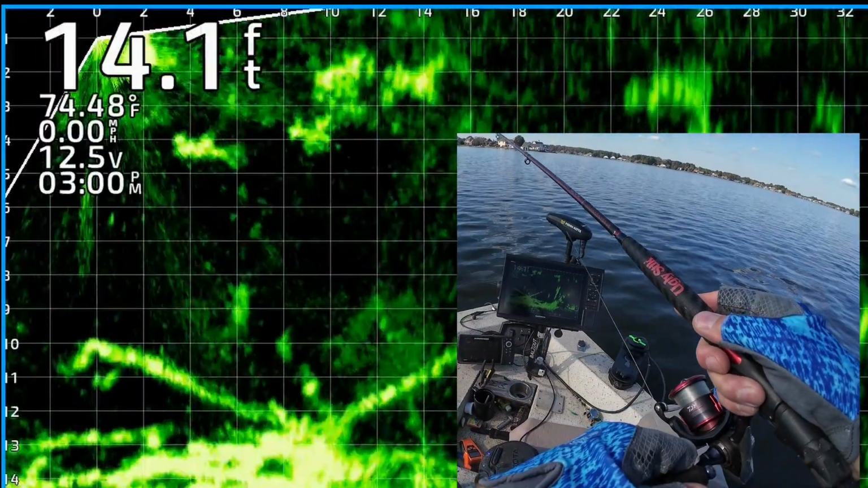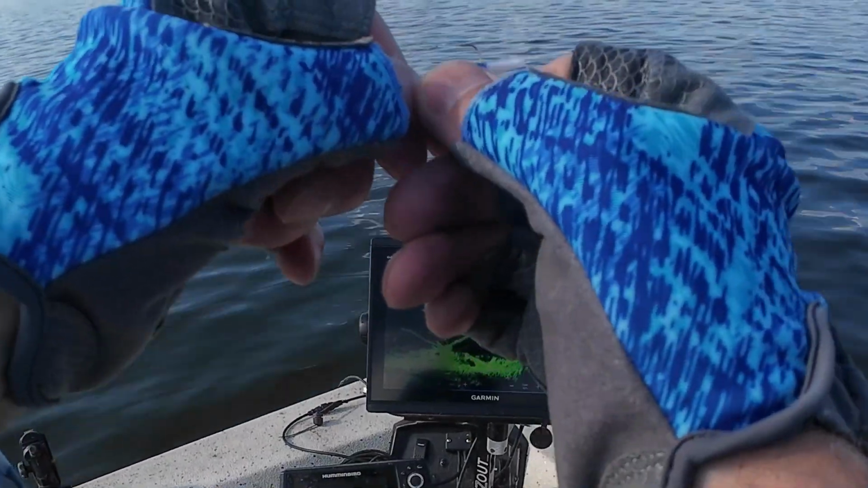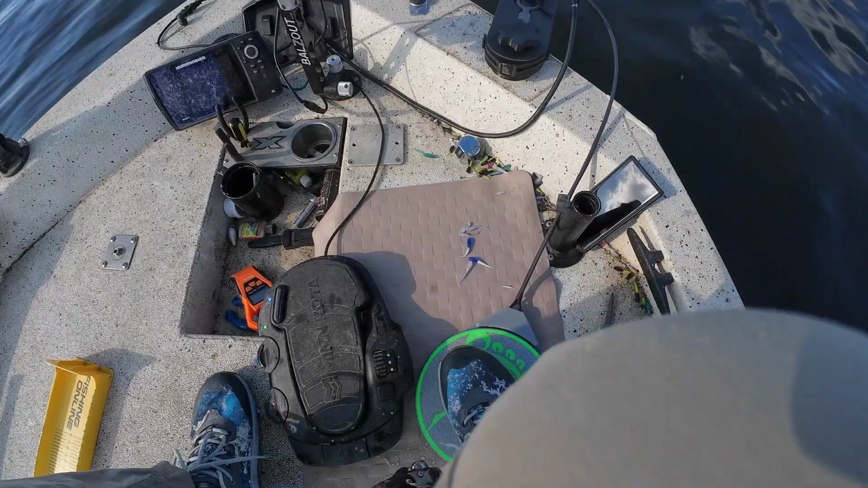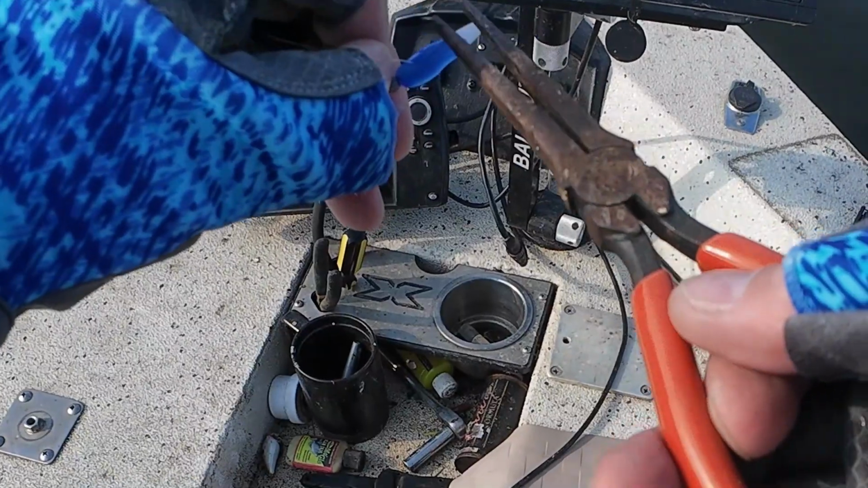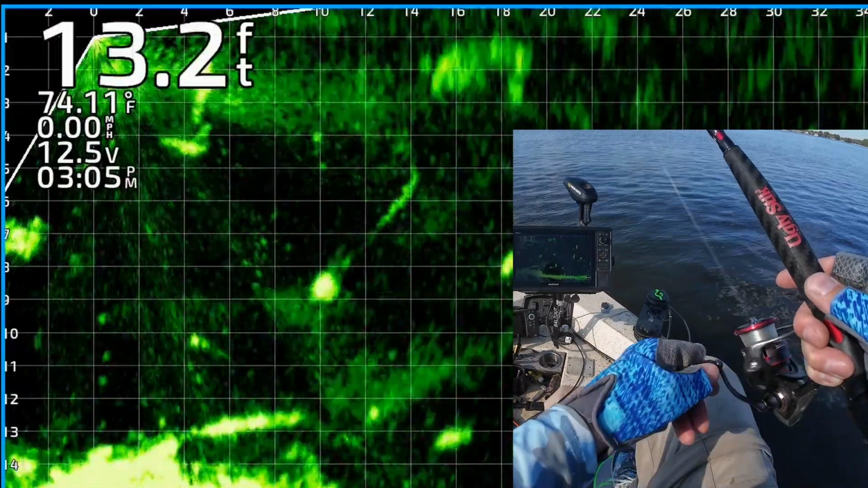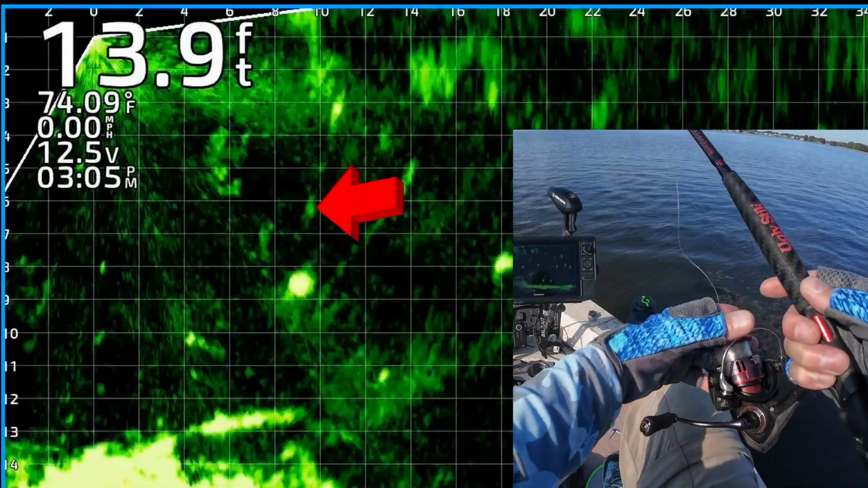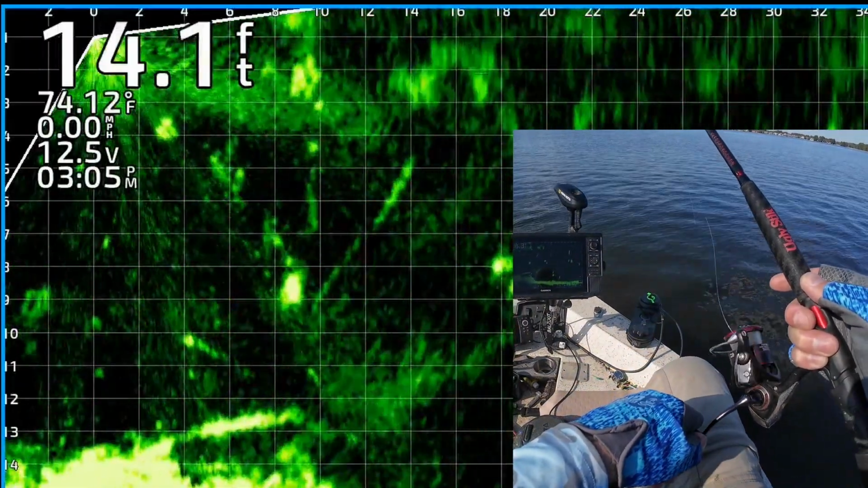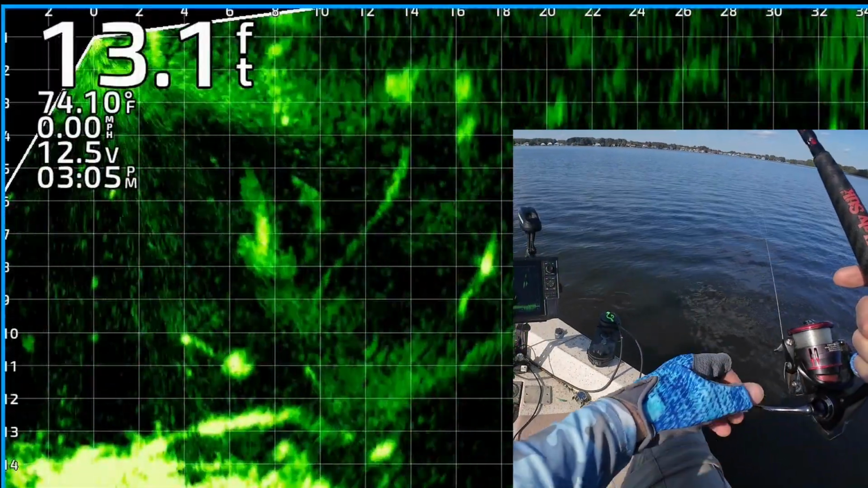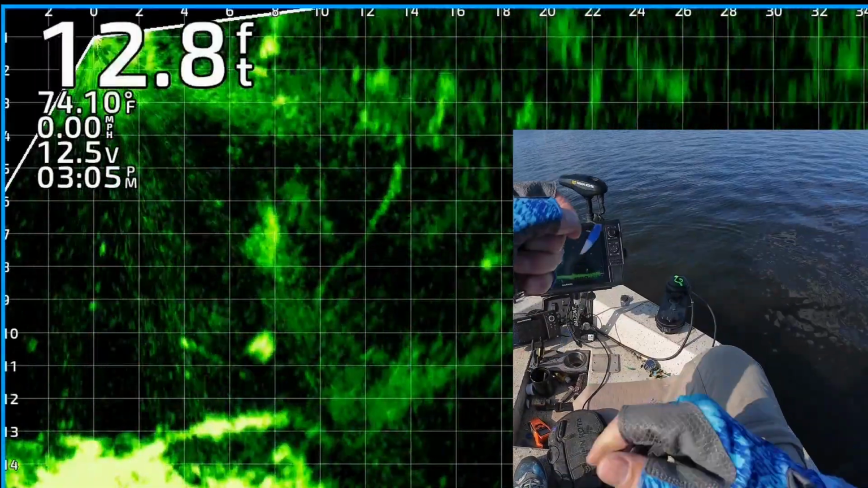Oh my goodness. Oh my goodness, that was a huge, huge crappie right there. Good Lord have mercy.